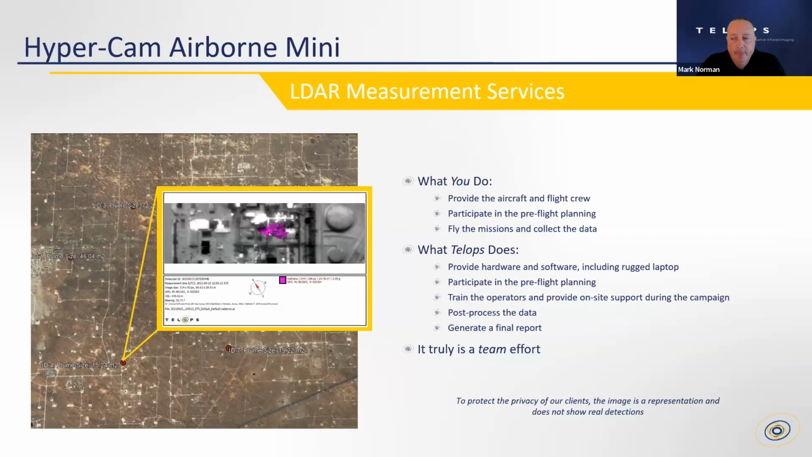And as you can see in the image that is shown on the left, this is an example of a type of measurement where methane is detected in this targeting mode. This is a generic description of a type of measurement, but you see the types of things we can do. And the bottom line is, it's a team effort. We work with you to do these types of airborne measurements, specifically for methane in the LDAR business.